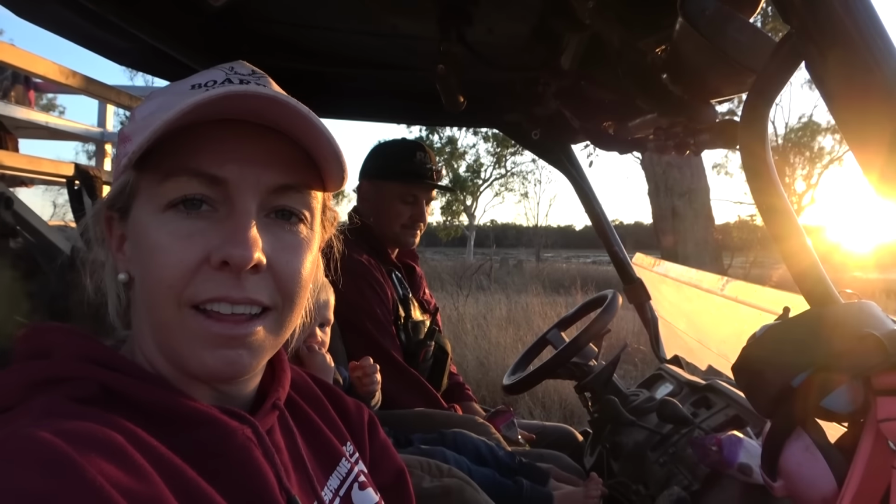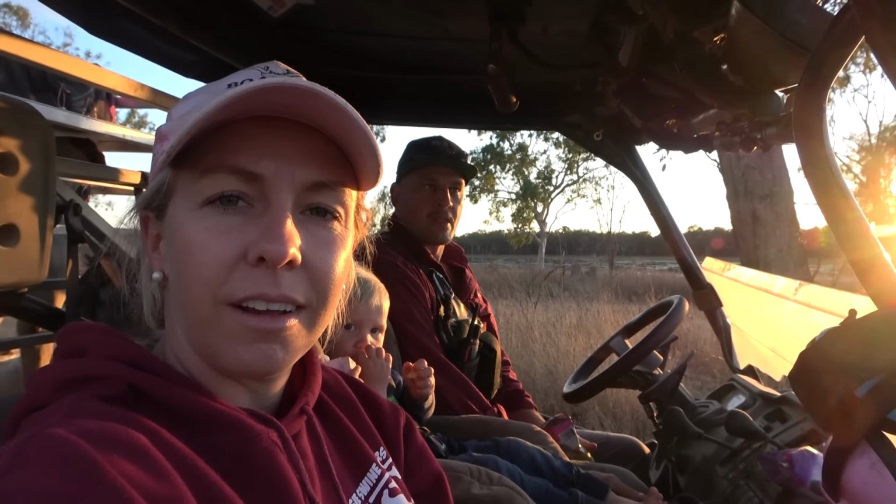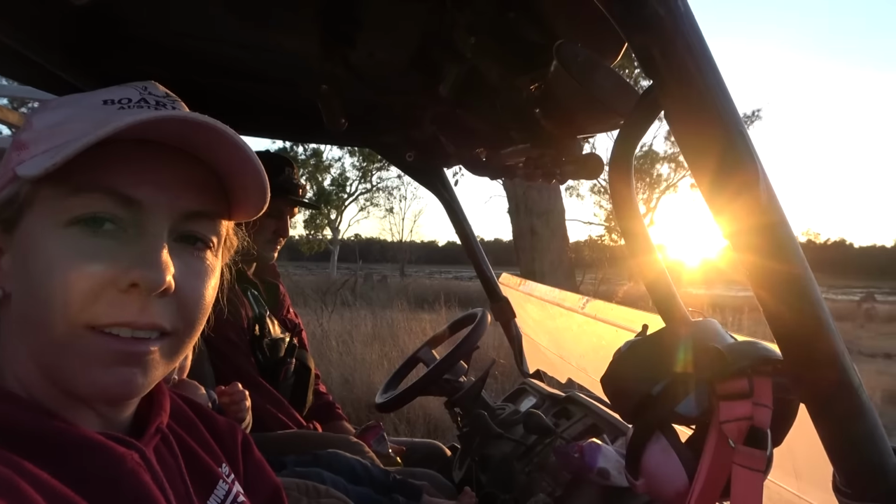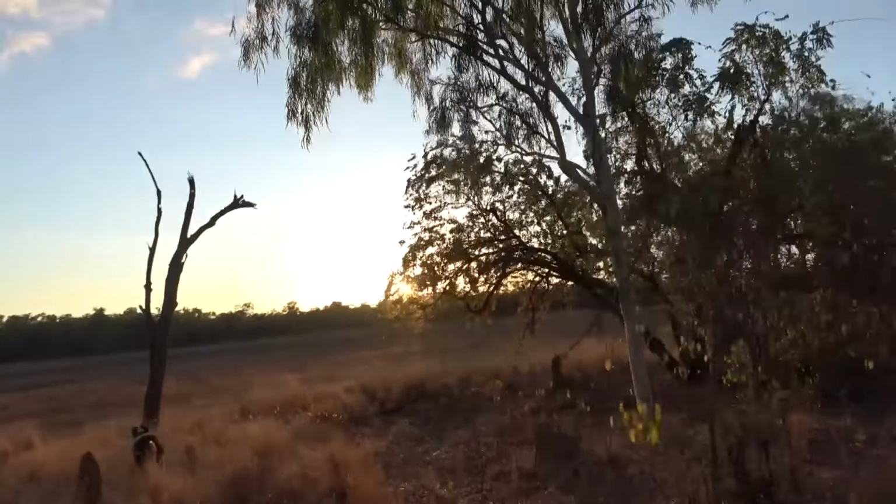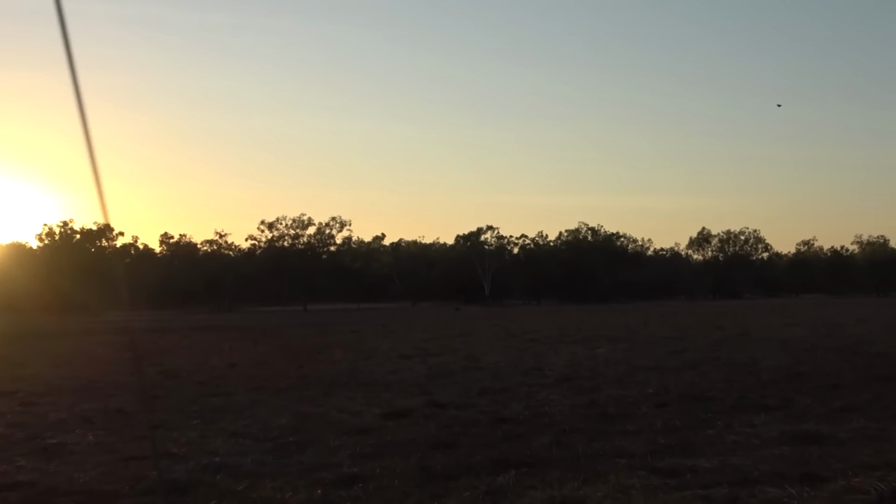So we've just got up a tad earlier than usual and it's 7 o'clock and we're just going to go check a few swamps. We're at a new spot as well, so hopefully we find where all the big boars are at. Beautiful sunrise. We seen a good boar trot off the end of the dry swamp, so we charged over and the hounds were off.